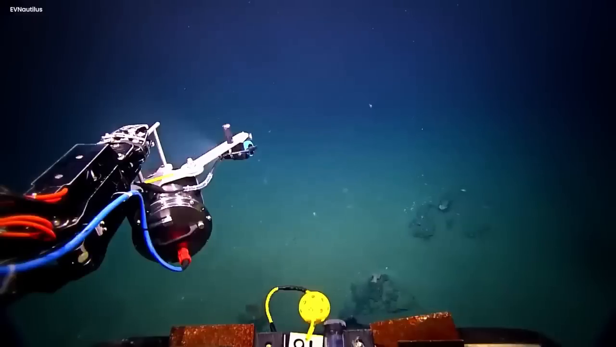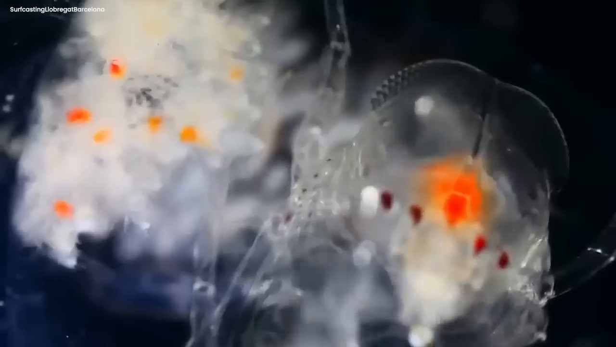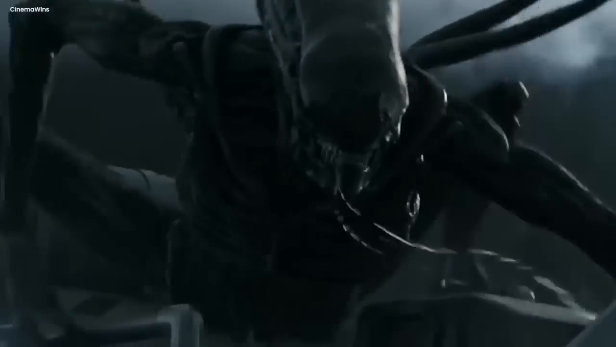Mysterious sea creature. In the dark part of the ocean, something strange happened. A video came out showing a creature that looked like a mix of a mosquito and a big cockroach. It was huge, like those queen aliens in movies. Nobody knew what it was or why it lives so deep underwater, 1,000 feet down.